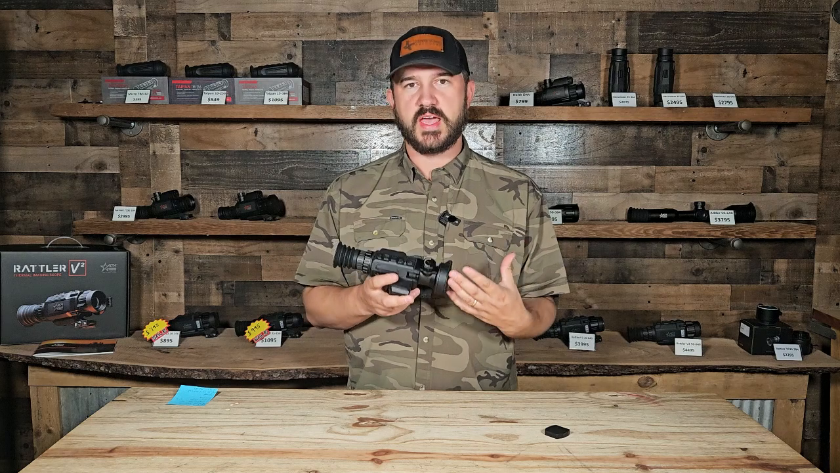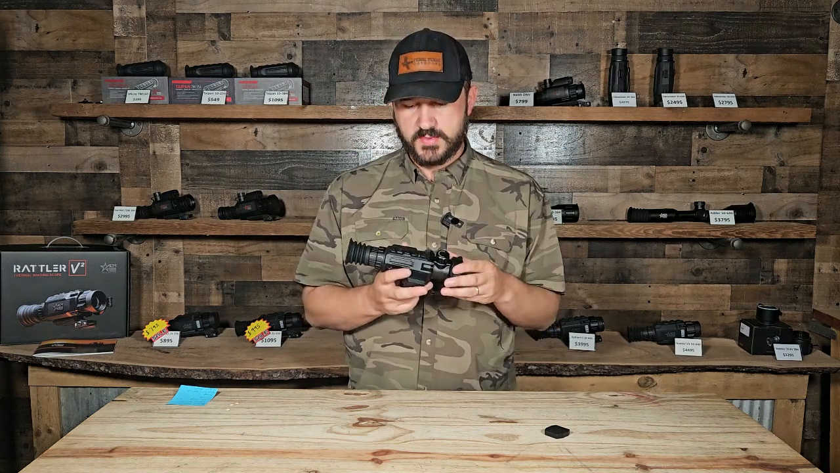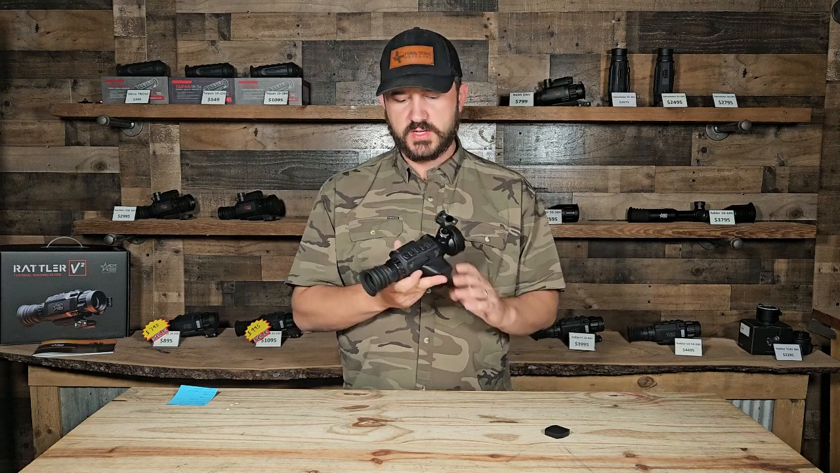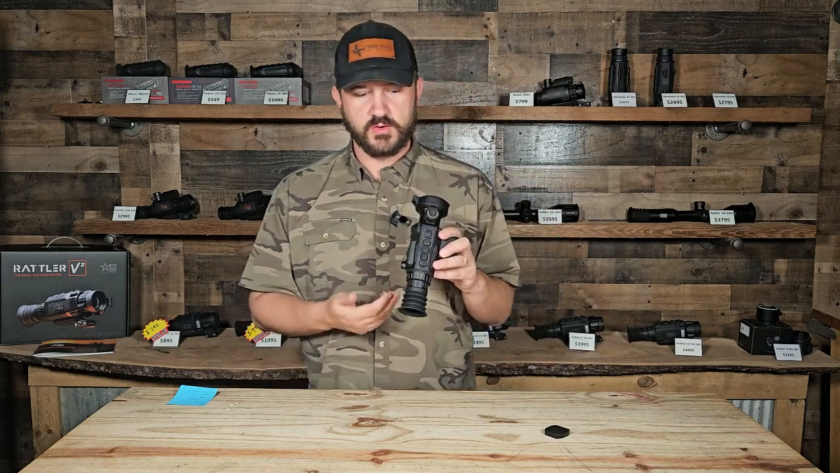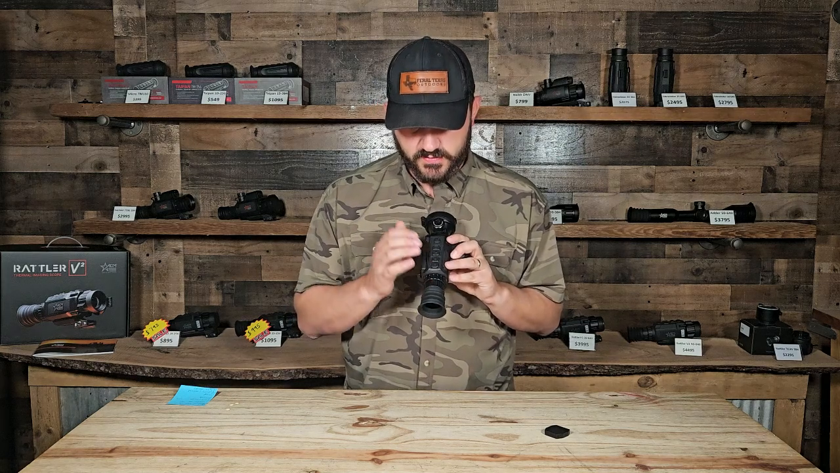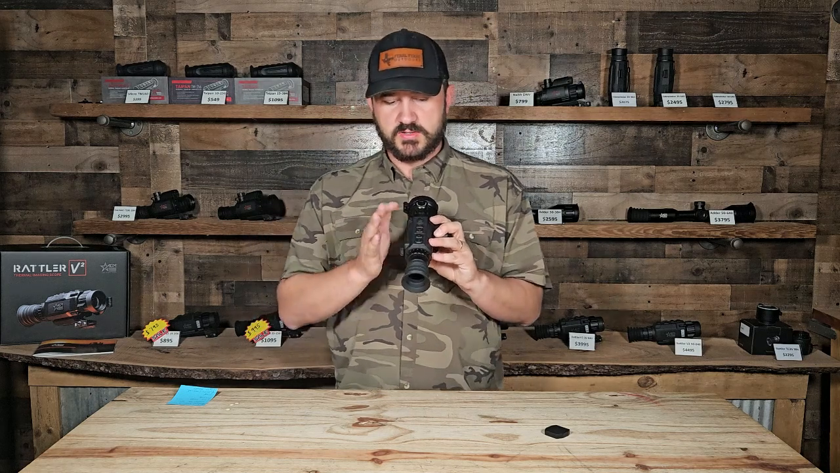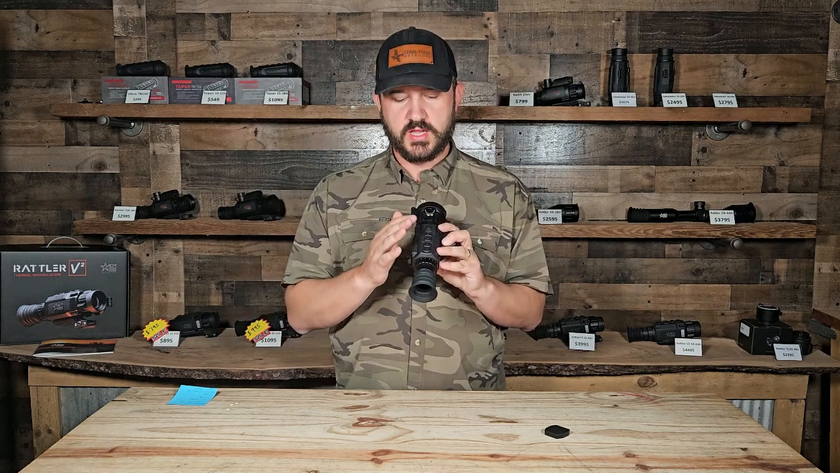plus tons of things that AGM always has with their color palettes, video and audio, Wi-Fi streaming. The only thing that's a little different, when you look at something like the Rattler or the Clarion series, is the inline menu button here. They actually have a button for your LRF. So there's no button combinations or side buttons or anything. It's all inline. You just hit your little button there.